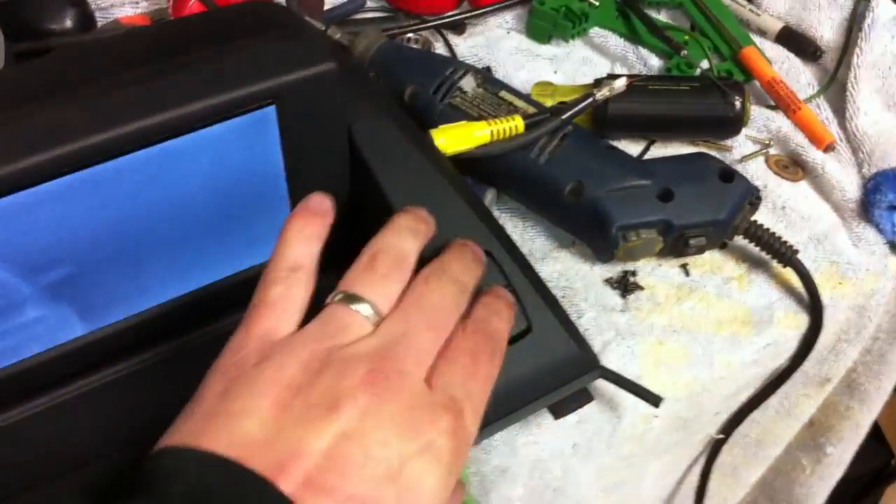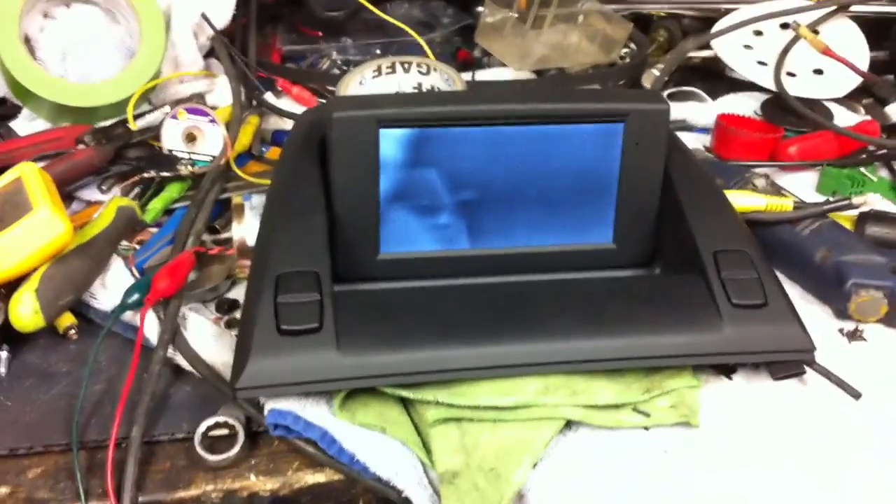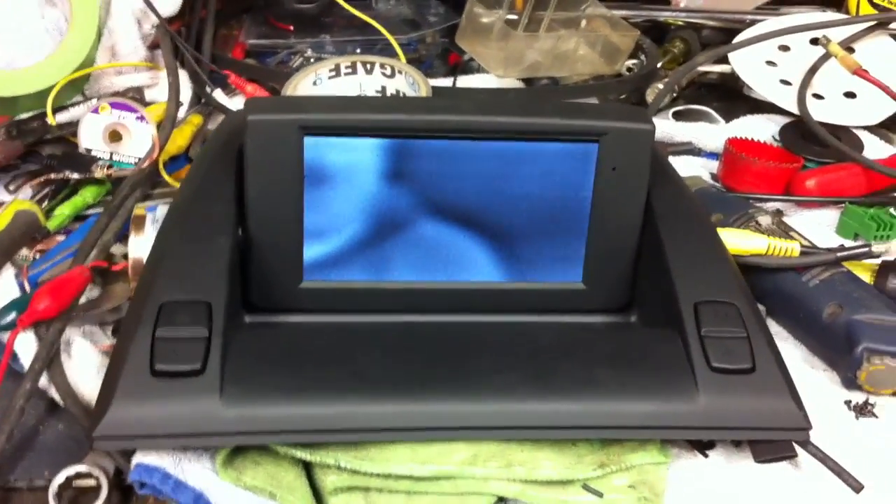Also, we haven't quite figured out the stepper motor controller in this yet, so the buttons on here don't do anything because they're not connected to power or anything, but we're going to try and figure that out as well. But it gives you an idea, now that we've got this screen inside a bezel, and we've got everything hooked up properly, what it's going to look like inside the car.